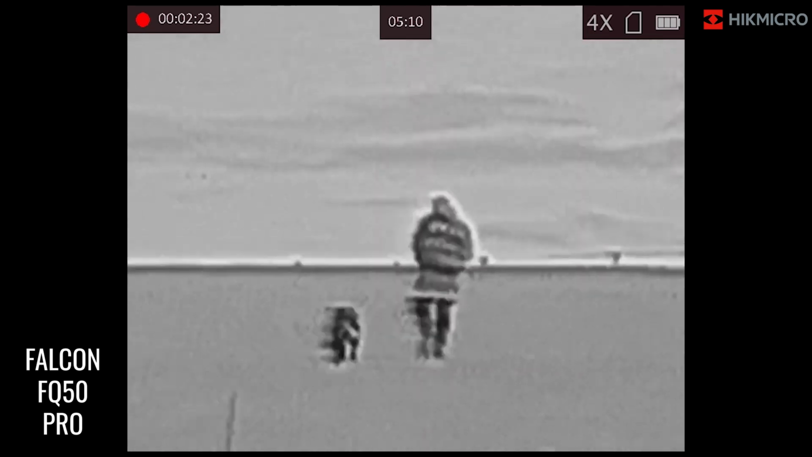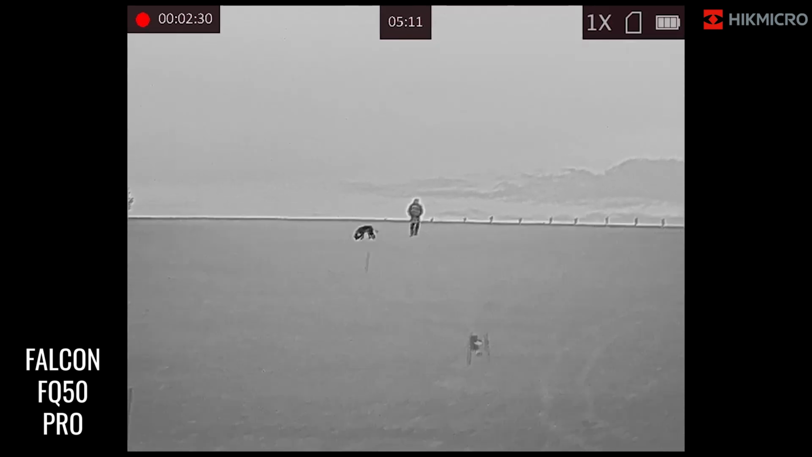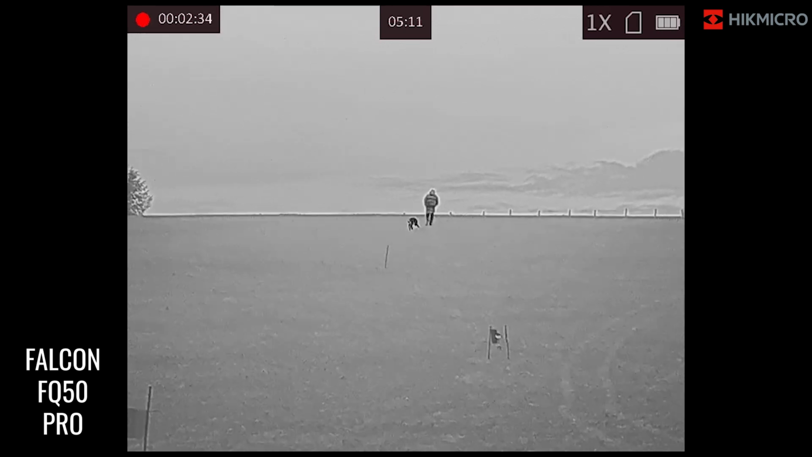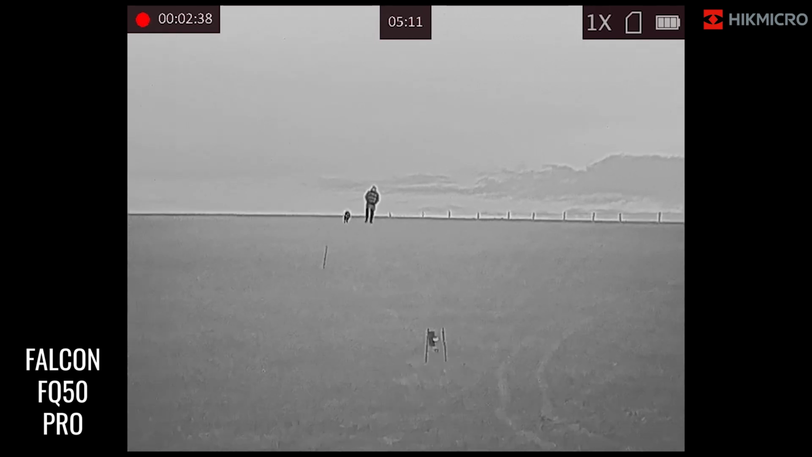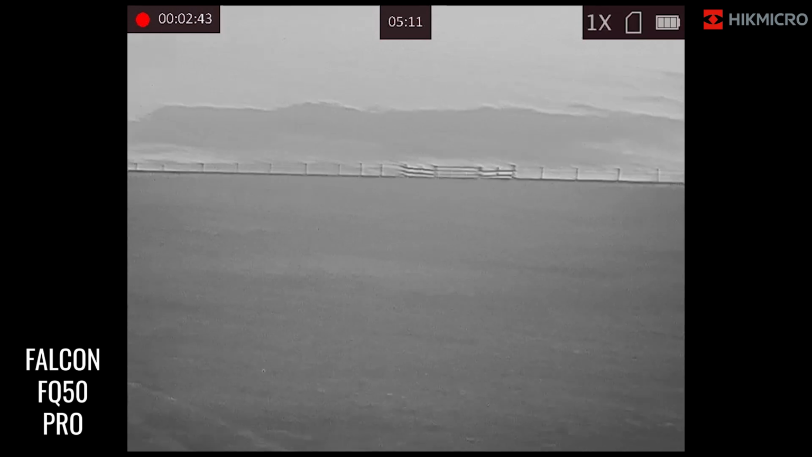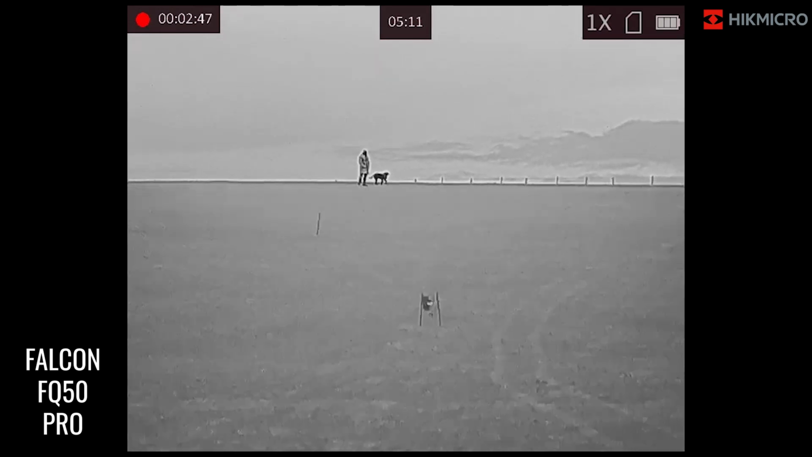Again, 4 times, still see a very good identification indeed. And again, 8 times, we do get that bit of pixelation. But let's go up to 1 time, sorry. There you have a nice crystal clear image just as they walk up on the brow, which is just shy of 200 yards on the top there. And you can see the details of the fence just running along as they just make their way up to the top.